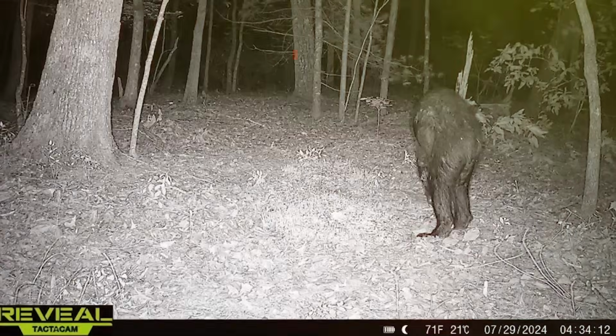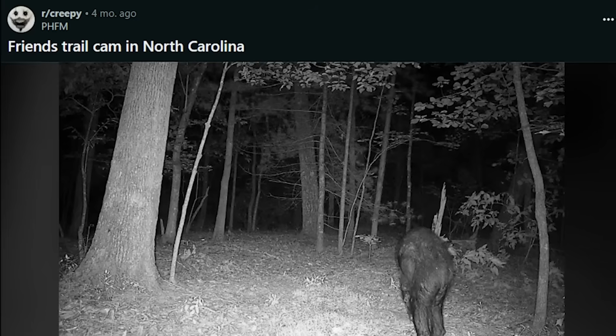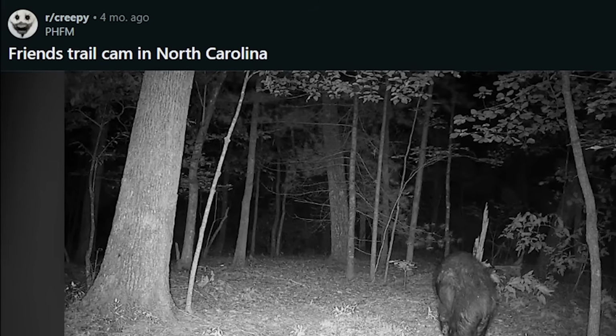Definitely strange. So the question is, what's causing this camera to go off? Well, something was hovering above the trees, casting a red light at the exact same time of night every night for 2 months. So this image was posted to Reddit by user PHFM 4 months ago, with the caption reading, "Friend's trail cam in North Carolina."